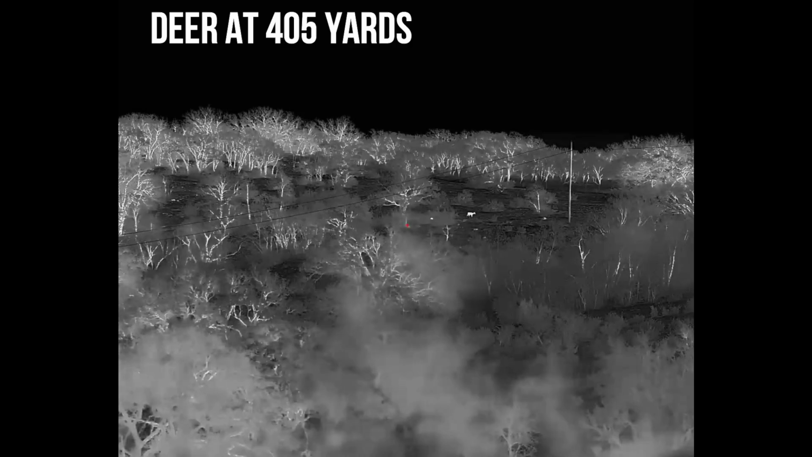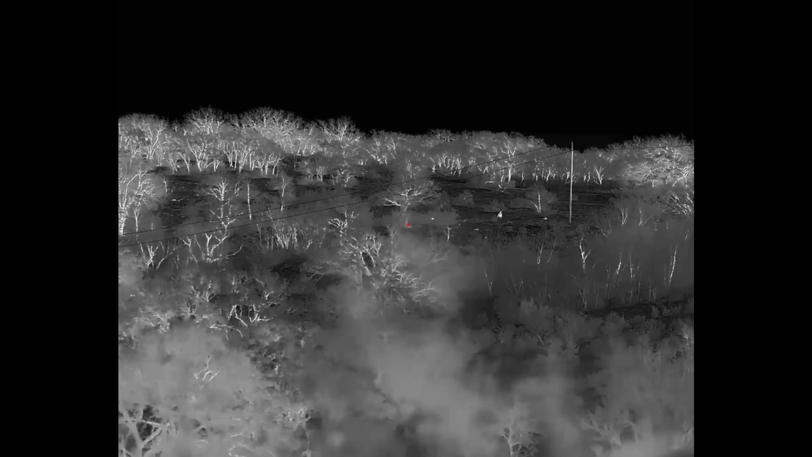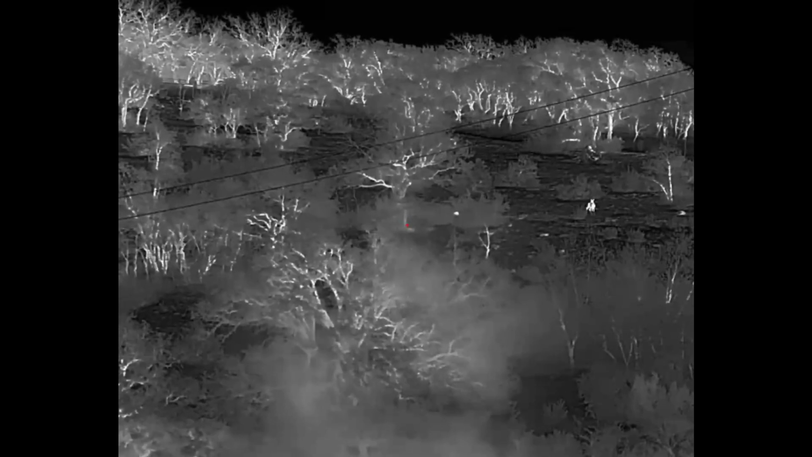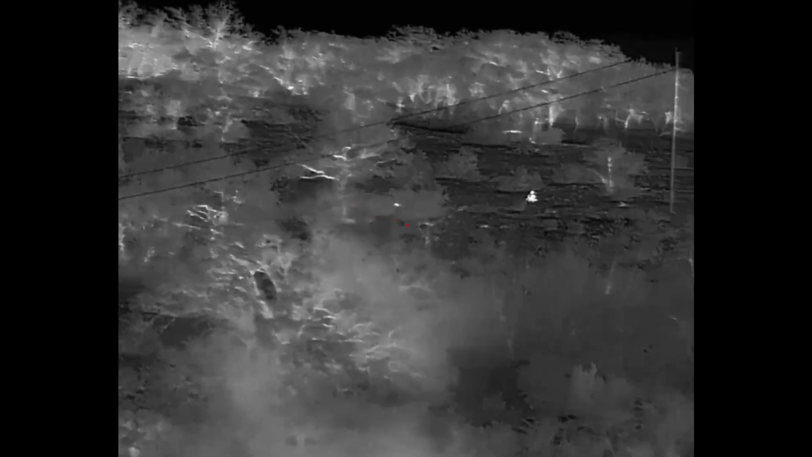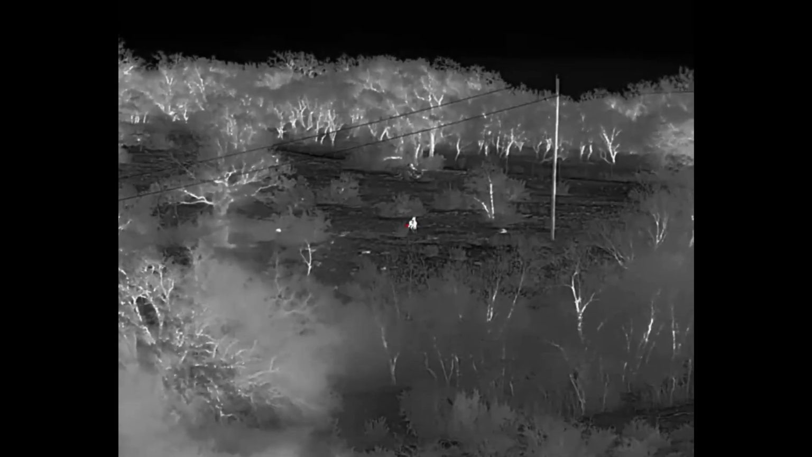Now, one thing that does, with the numbers, that does feel a little bit off is the fact that the refresh rate is 30 hertz. And that's one of those things that early on in the thermal world, 30 hertz was kind of a more common refresh rate among your budget scopes. And it feels like we got away from that, and we really have. But one of the problems that they had to overcome for this unit was being able to keep it cool.